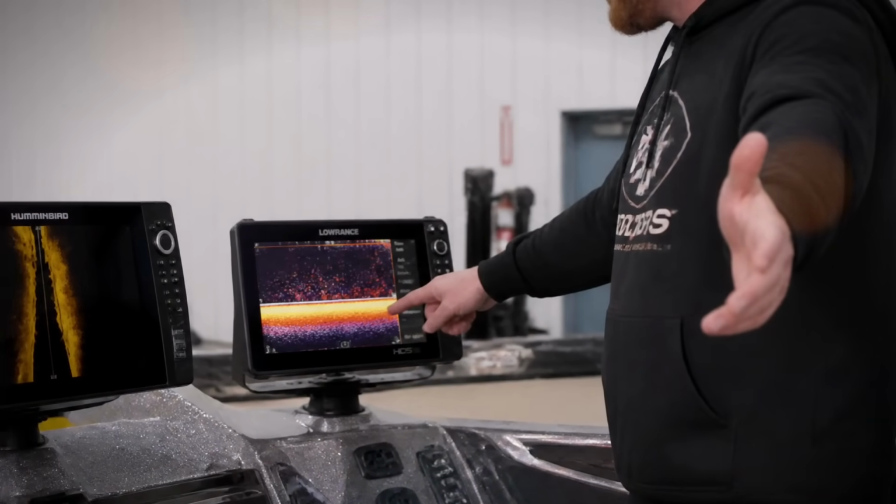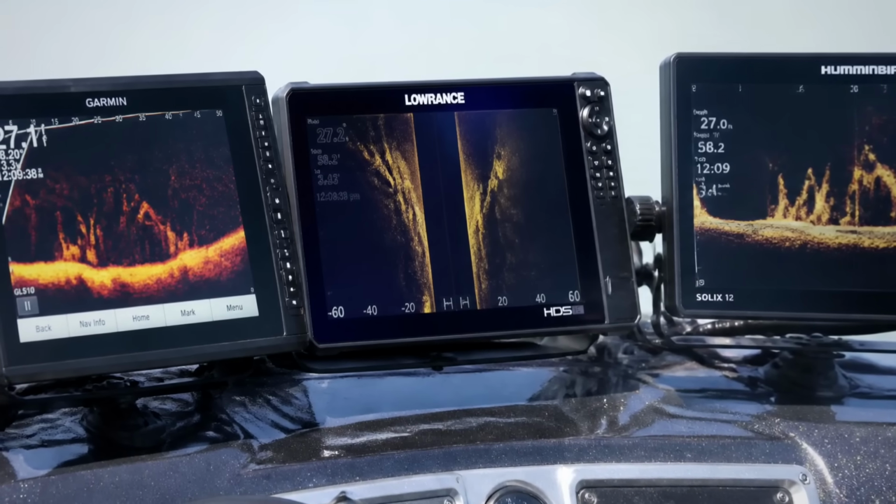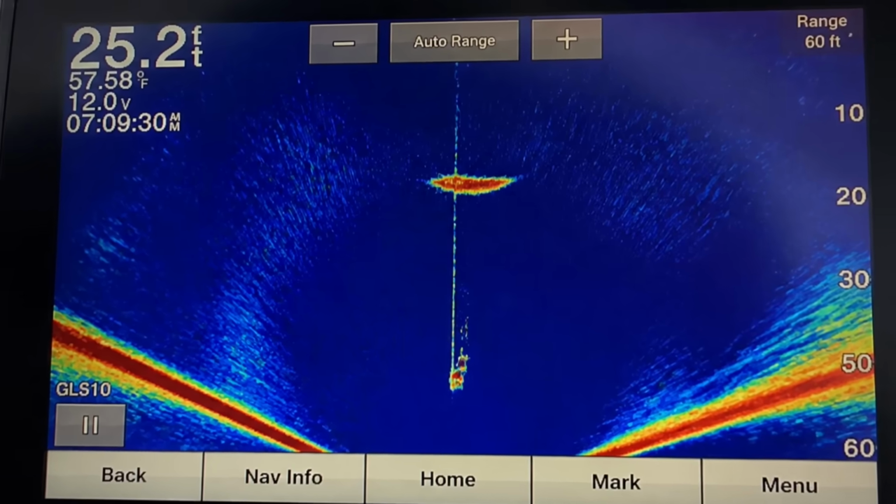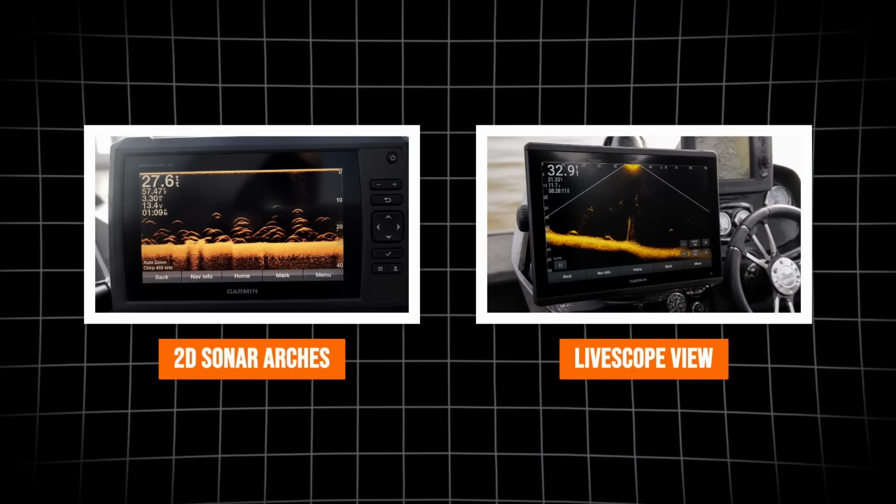chasing a flagship. And then the live, forward-facing sonar, the live scope and its rivals. I'll give it to you straight, no spin. It is real. It genuinely shows you the fish and your own lure moving in real time, and plain 2D sonar simply cannot do that.